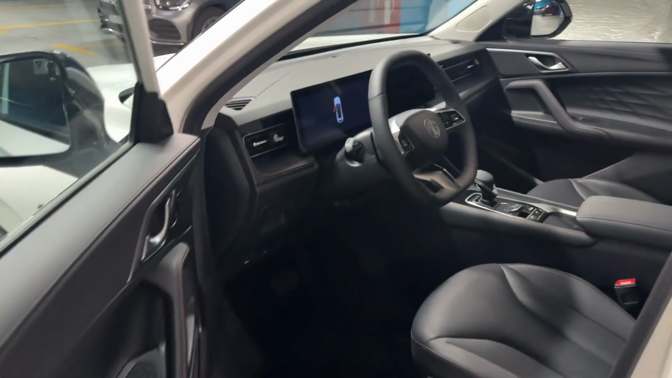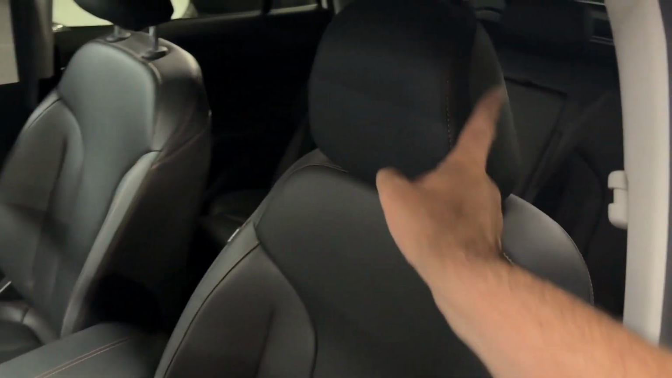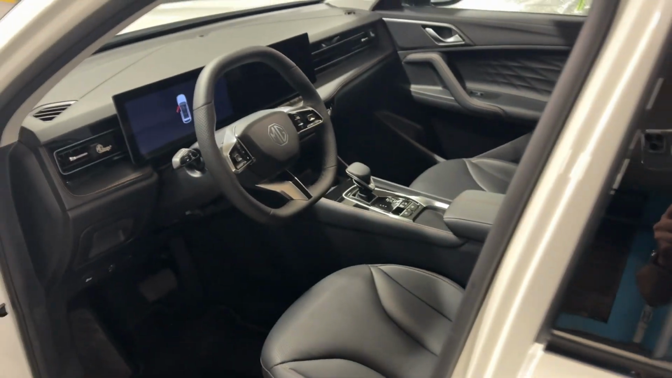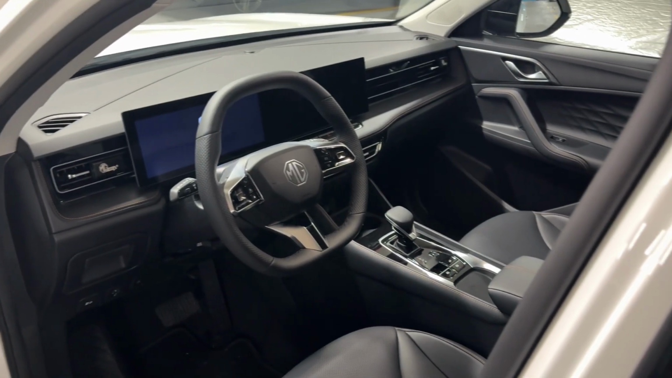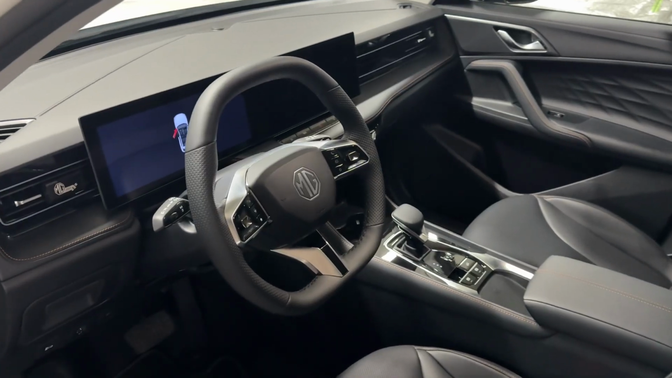So this is the interior with the dual screen layout. Let me also show you first the seats. We have the luxury trim here, so you have two trims that are available, comfort or luxury, and this is the luxury model. So now let's see it from driver's perspective.